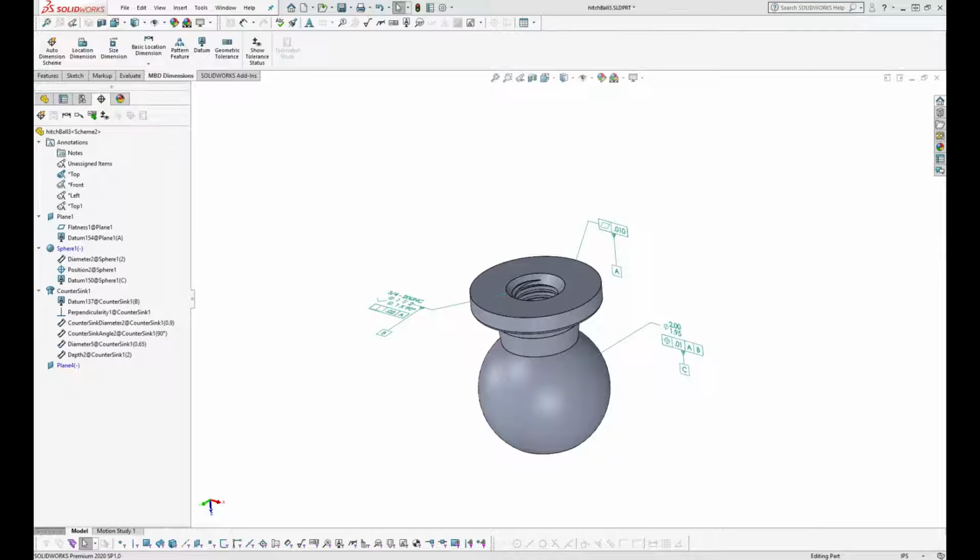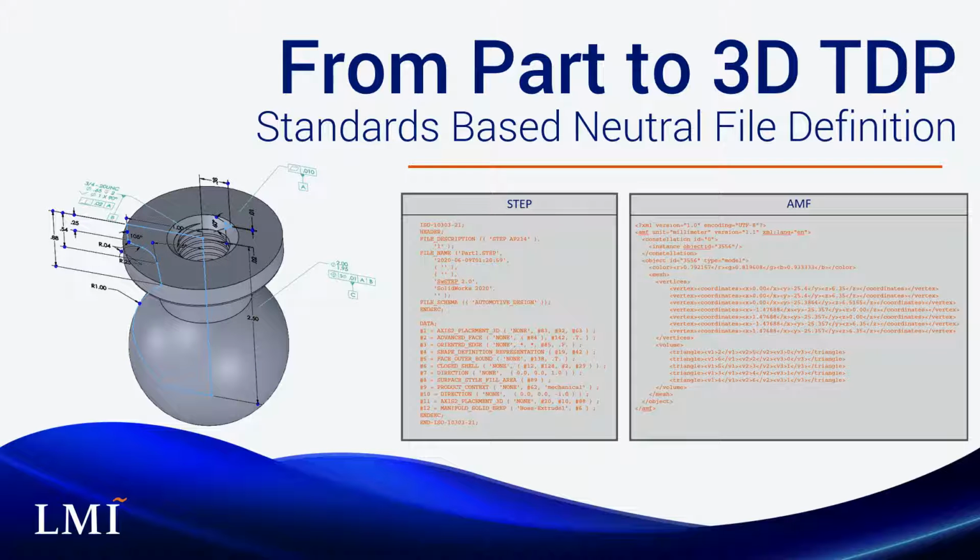Additional design intent in the form of datums and feature definitions can be placed into the model in accordance with ASME Y14.5 as per Mil Standard 31000. This model can then generate neutral file derivatives such as STEP for long-term archiving.